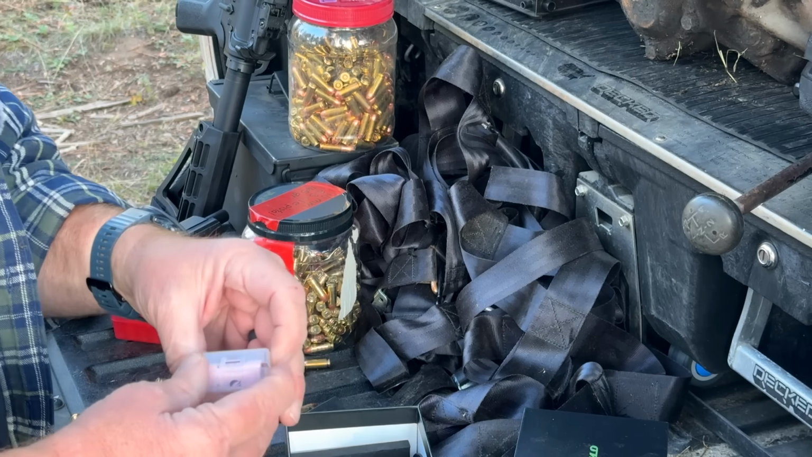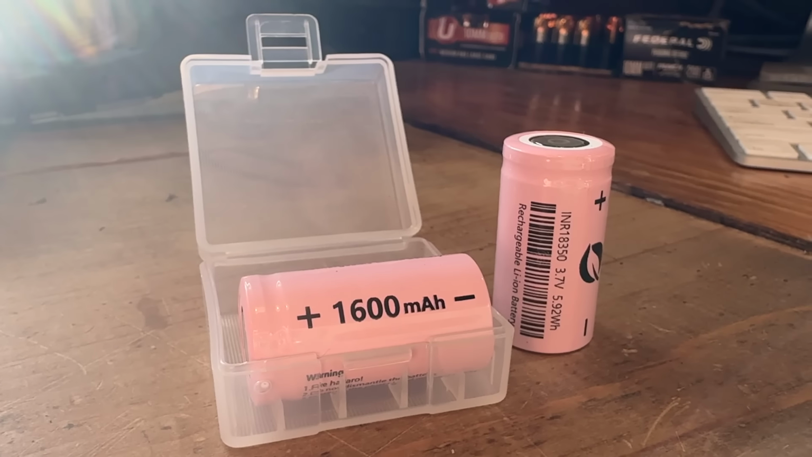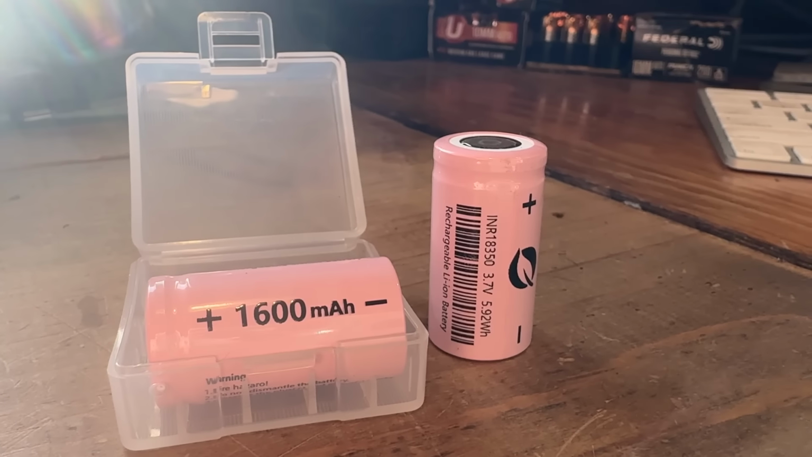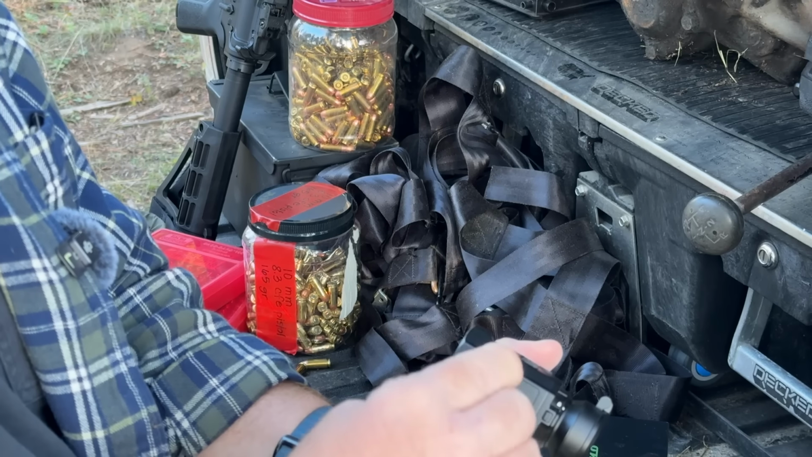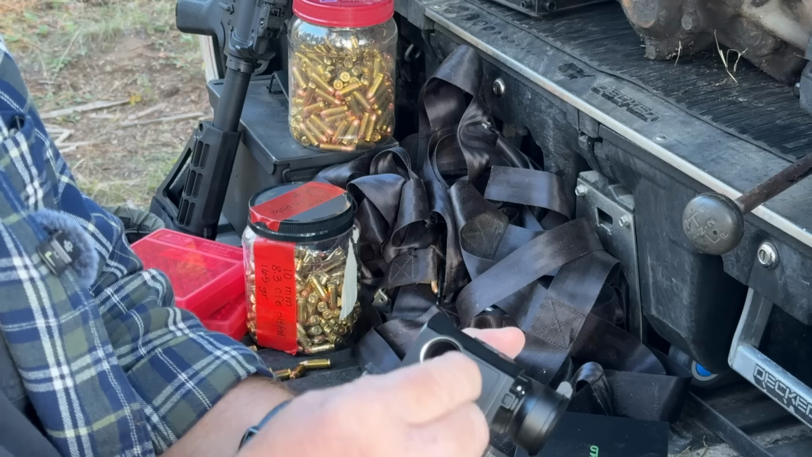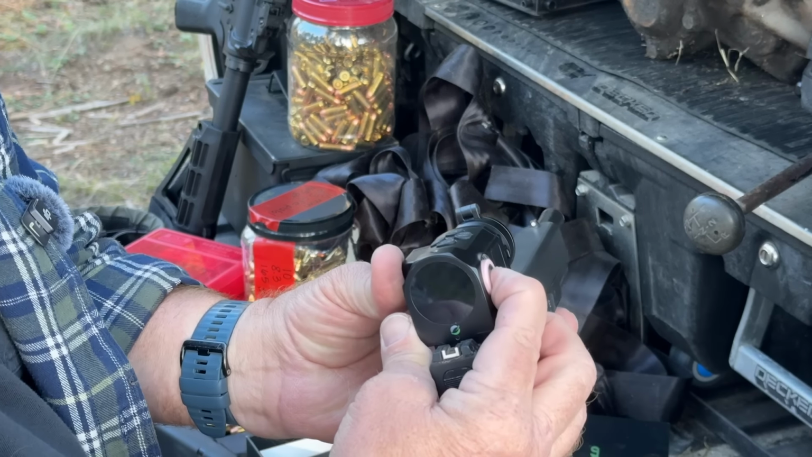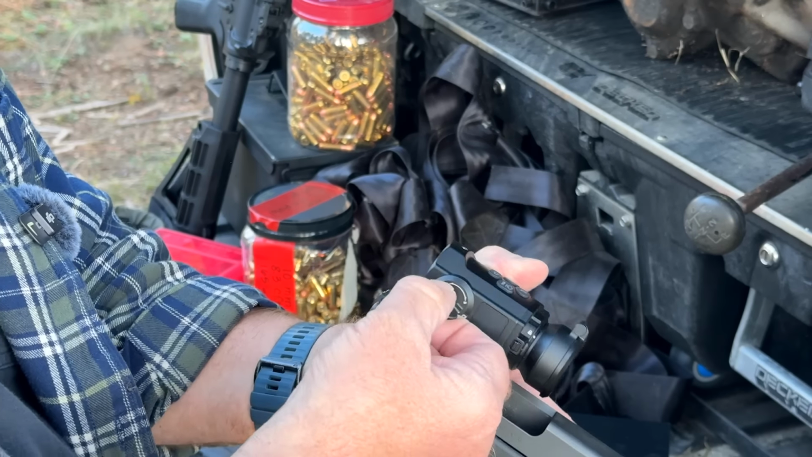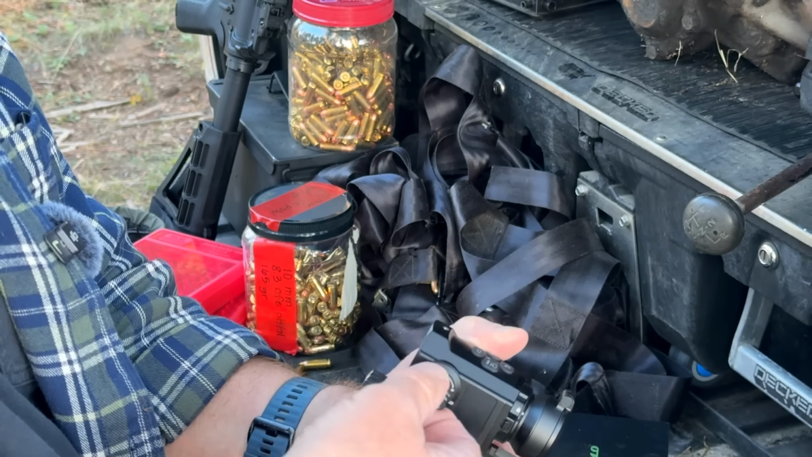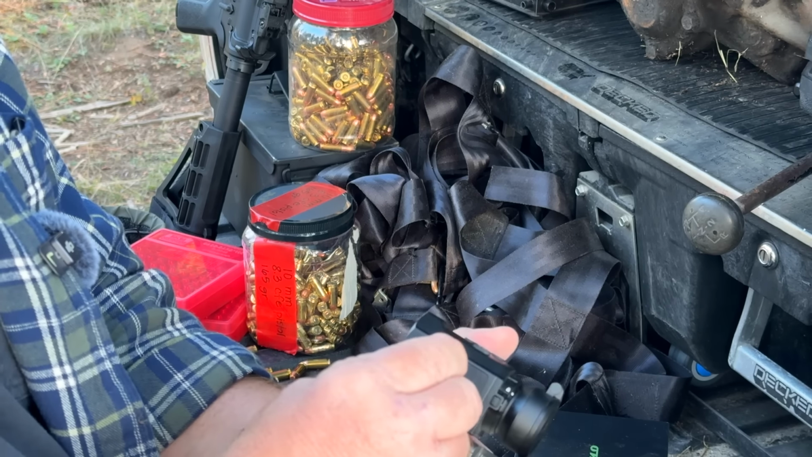Here's what I wanted to show you. They include 3 of these little 1600 milliamp 18350 batteries. They give you 2 of them in a nice little waterproof case that you can throw in your pocket if you're out in the field, and then they include 1 already in the device. And as I mentioned before, you can charge these batteries by throwing them in the device and then plugging this thing into your computer with the USB cord, charging them right here on board. The battery port on the Mars Mini is this nice little easy to use captured screw top opening with a little cord, and you're going to see inside one of those 18350 batteries.